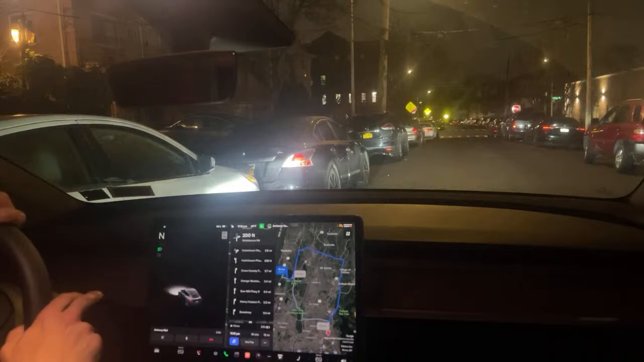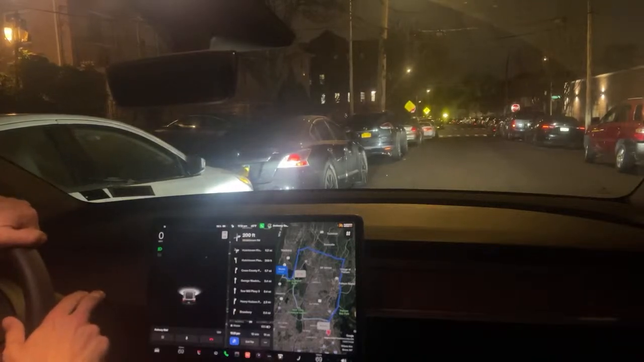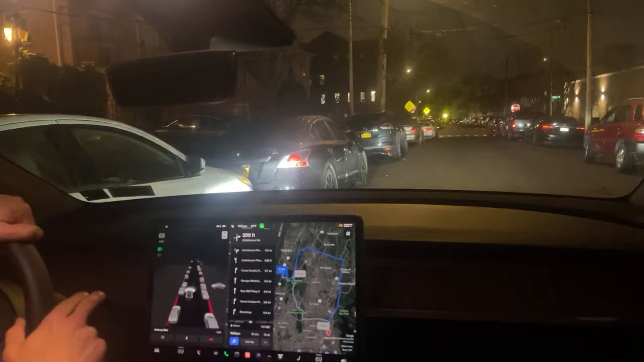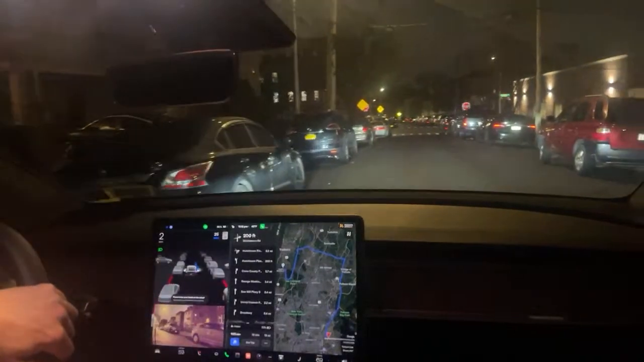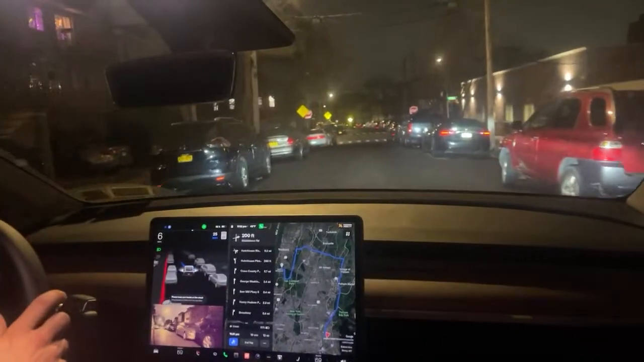So I'm going to start off here. We're on a side street. Take my foot on the brake. That should be full self-driving. Oh, you know what I did? I put it into neutral. All right, from park into drive. And that's full self-driving. It's bringing me to the middle of the lane.